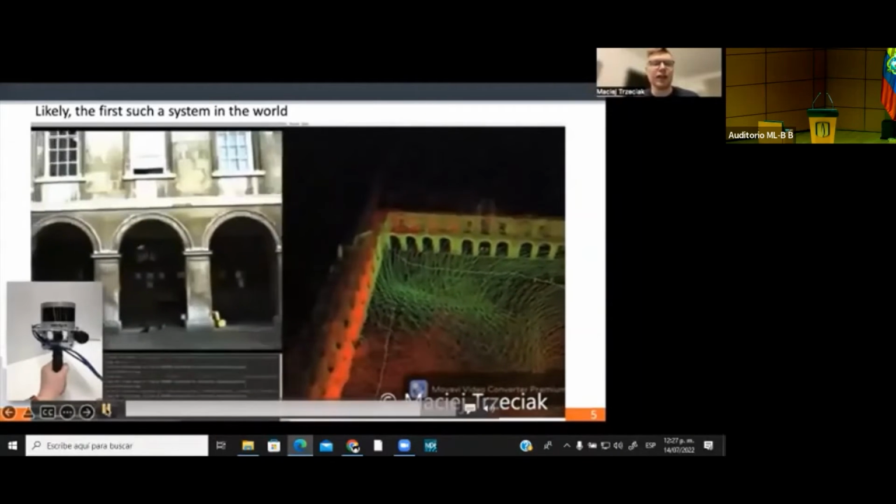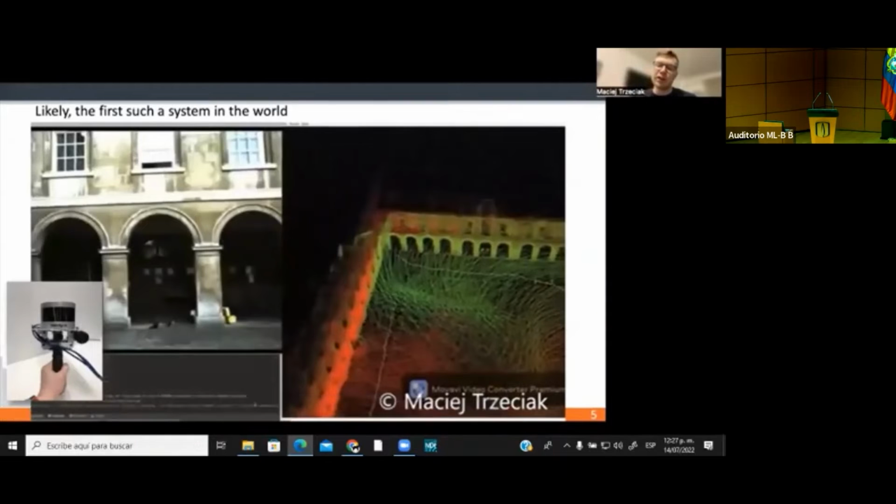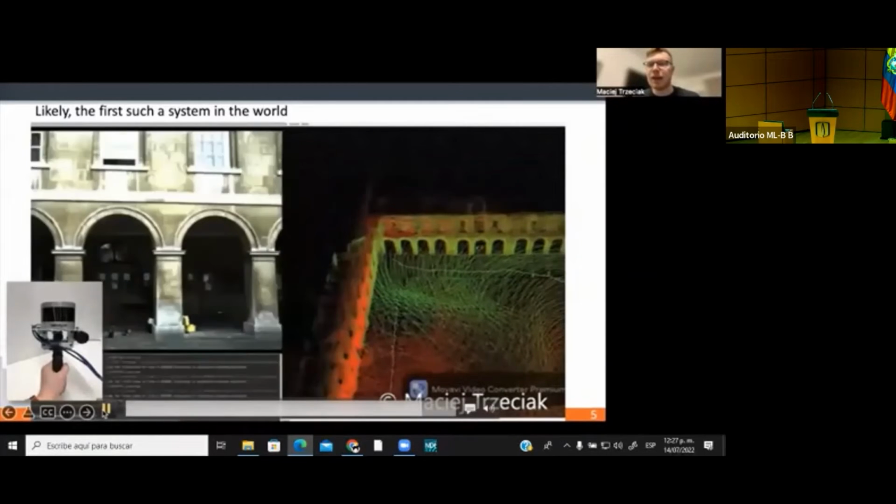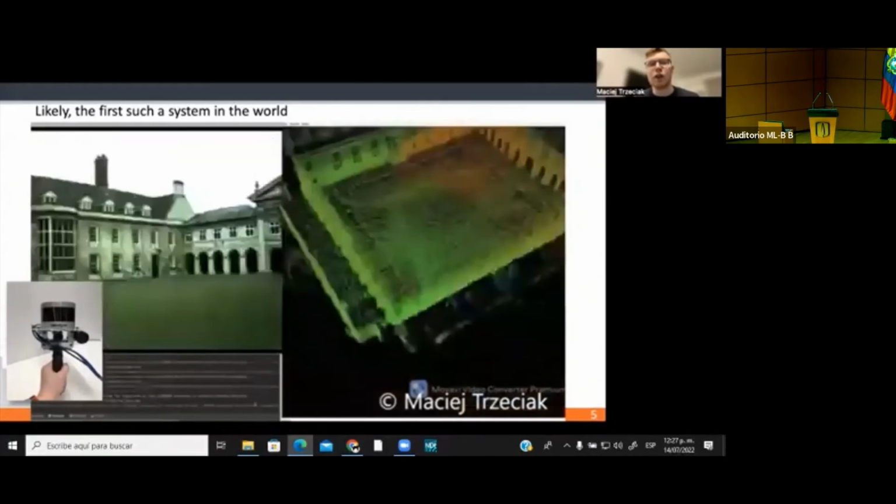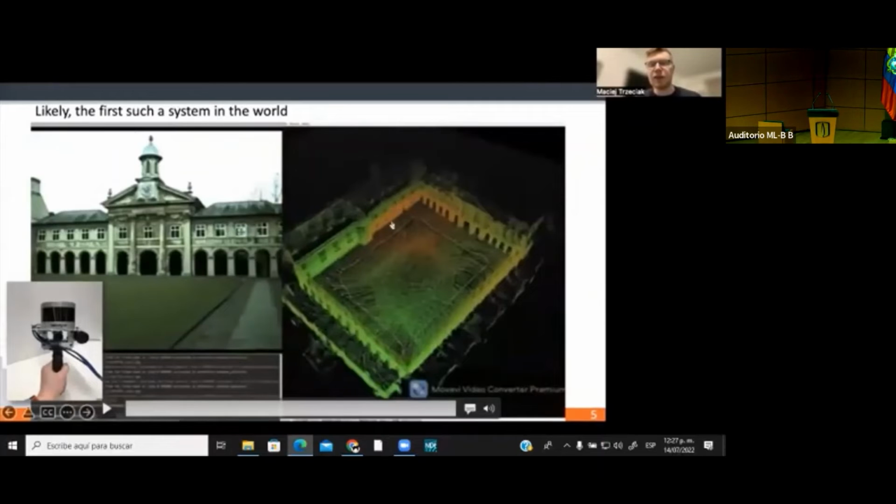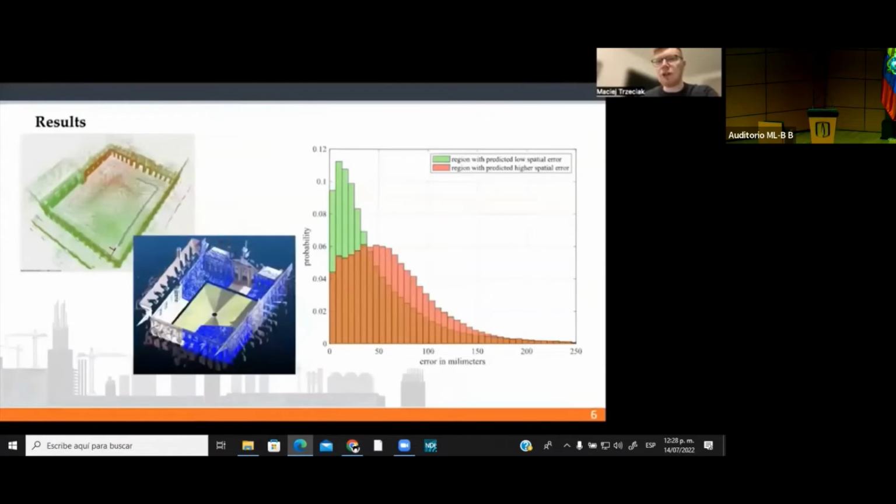Therefore, I can take a corrective action to decrease this error by coming back to the place where I started scanning, and by doing so I can close a so-called loop, which in turn will decrease the uncertainty in the system and hopefully will increase the correctness of the point cloud. However, as you can see, there is still a region that is colored red at the top left corner. So in order to validate my method, I measured what the actual spatial error in this corner is and in this corner is.